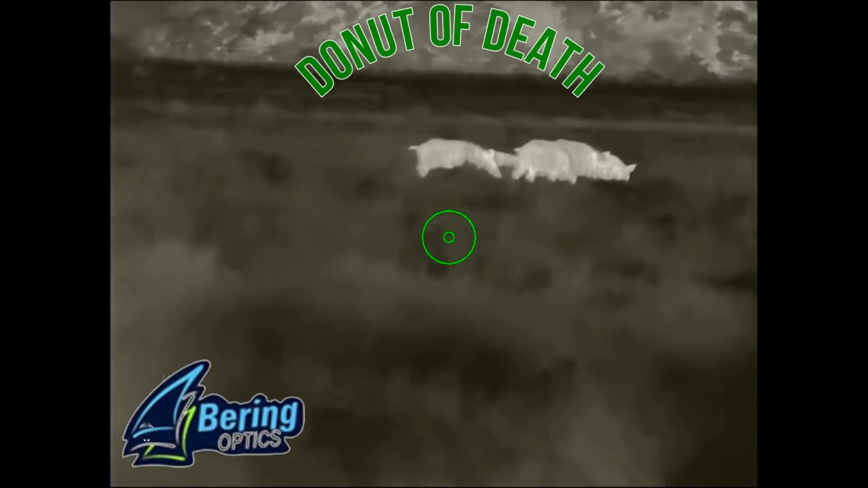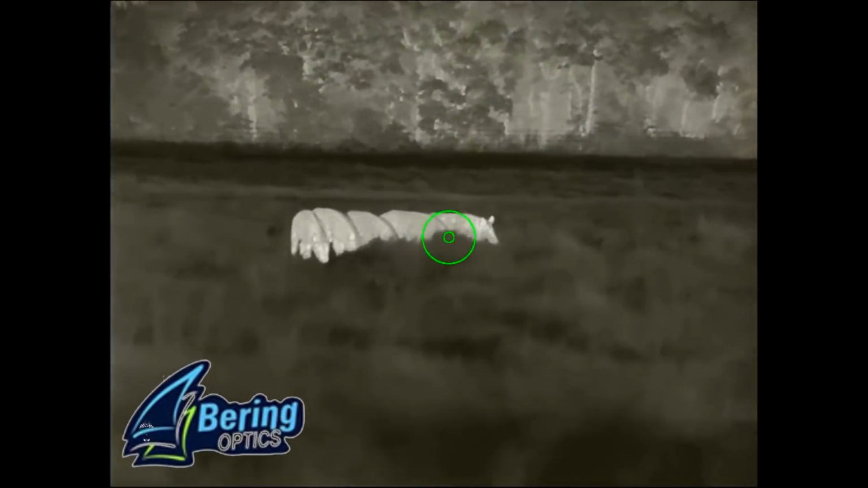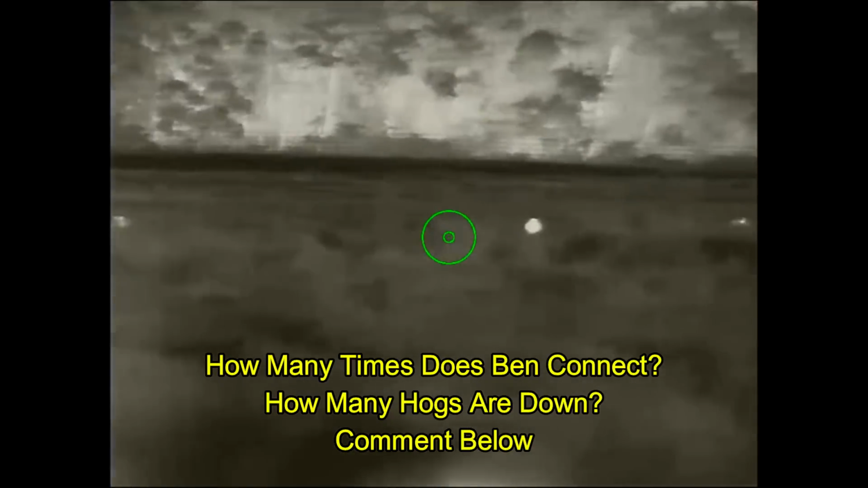Well, Ben saw some hogs. And he has changed color palettes, and he has changed reticles to what my buddy Chris calls the donut of death. And you'll see Ben make good use of it. Alright, here we go. 3 shots, 3 hits so far.